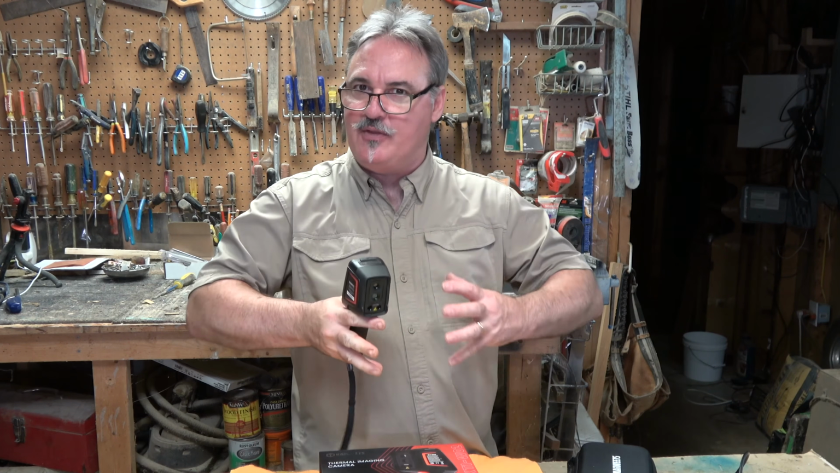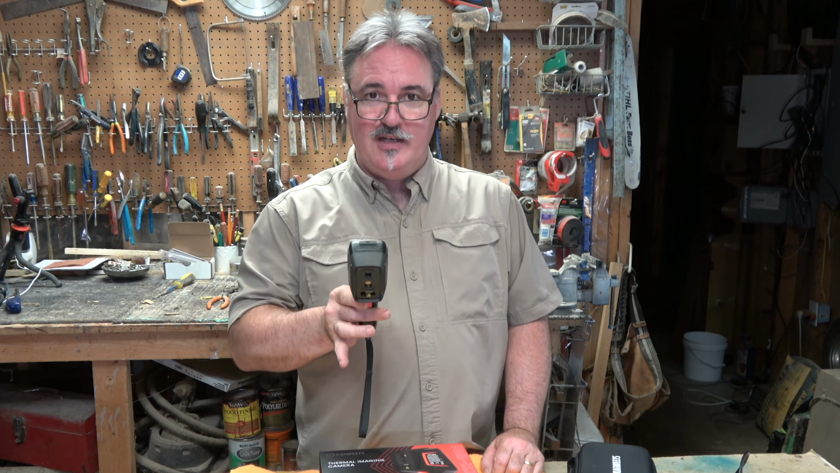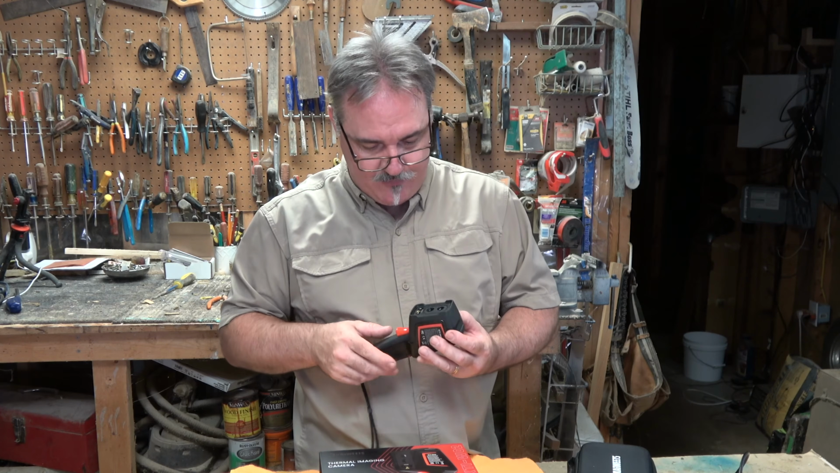The laser is fantastic because I know exactly where I'm getting my temperature reading from, which is something that the last thermal camera that I showed you, the all-in-one, did not do. Actually, the one that plugged up to the iPhone, it didn't do that either. This one does, so I know exactly where I'm getting that reading, and I can put the laser right on the hot spot on the hive. So there you go, and there you have it.